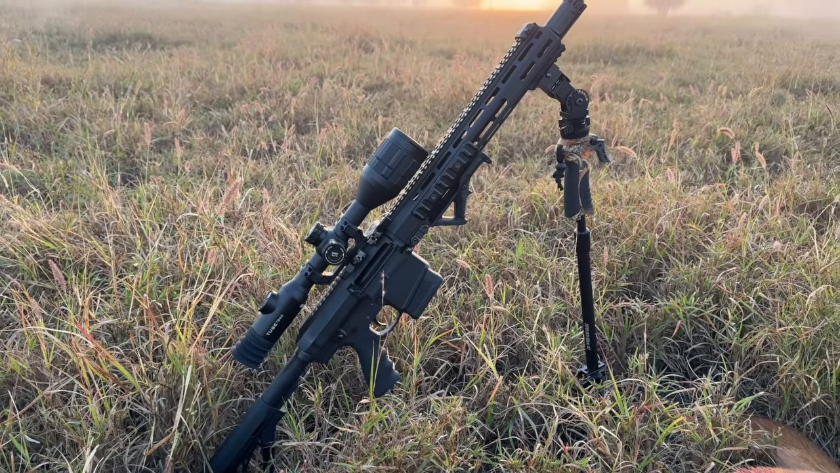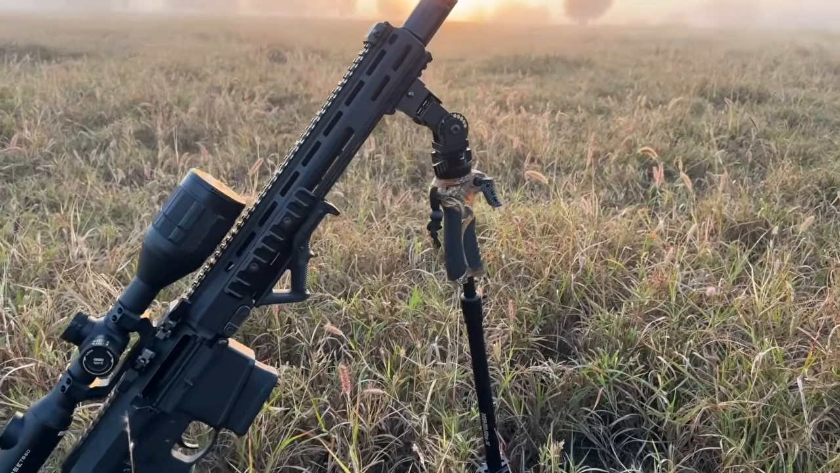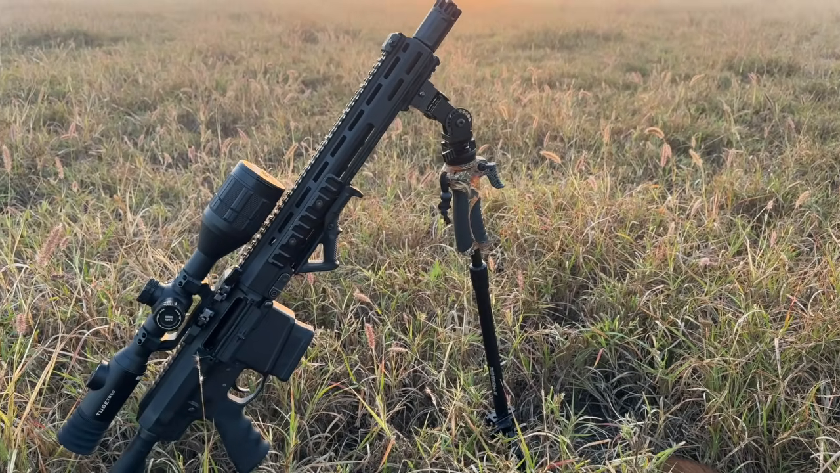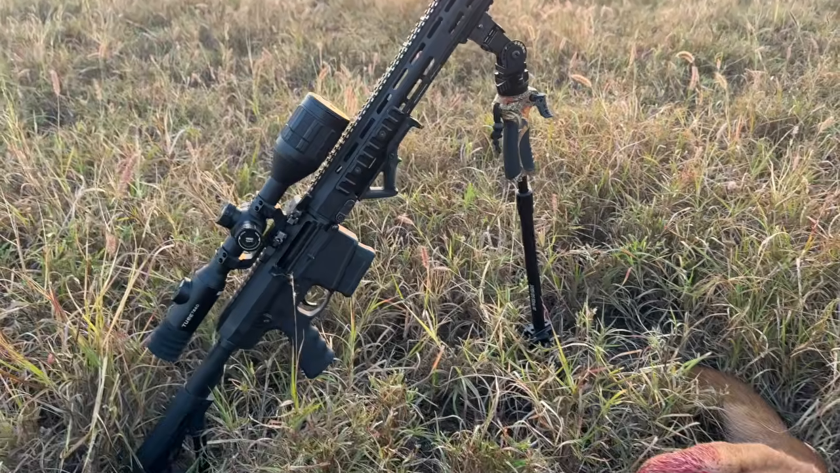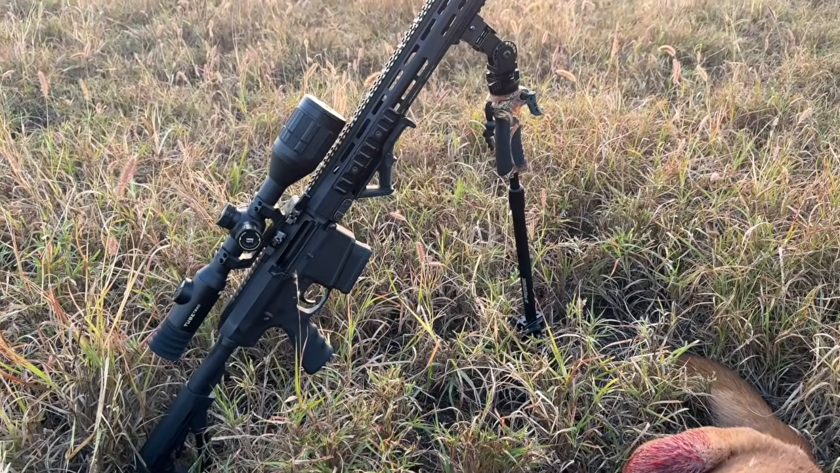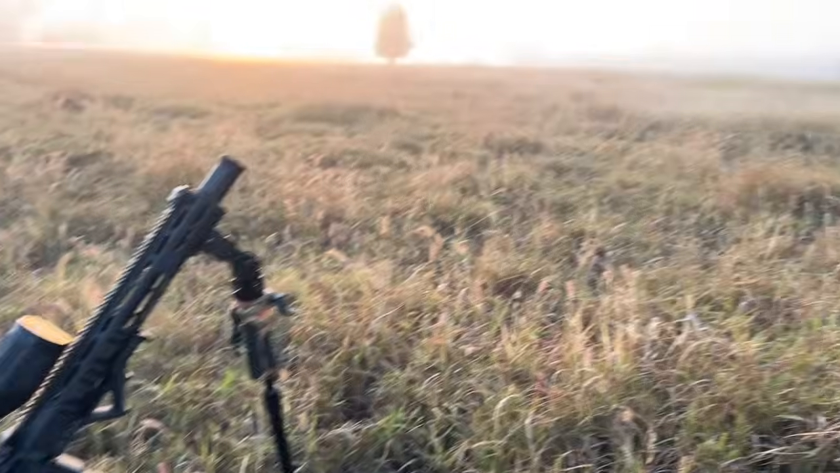It's a thermal scope. And then this Hypod 3, which I'm running, a new one from Eagle Eye Hunting Gear, is a terrific little rest. I was just able to sit it up on my knee and work it off that, and just rested off there and had a fairly good lean.